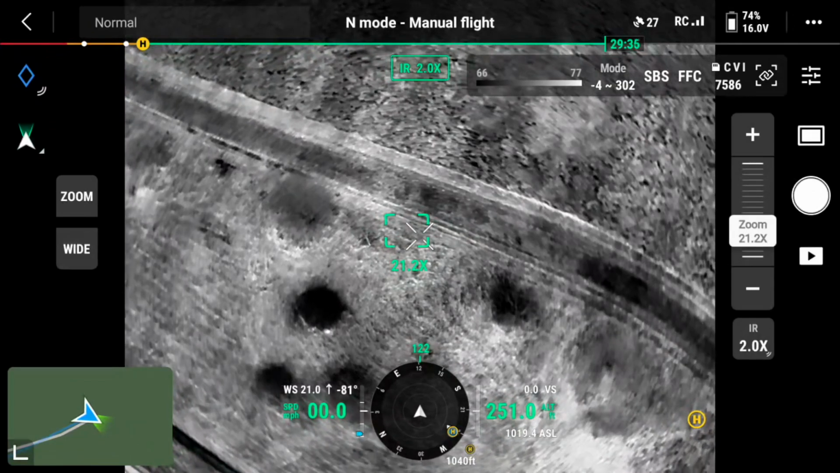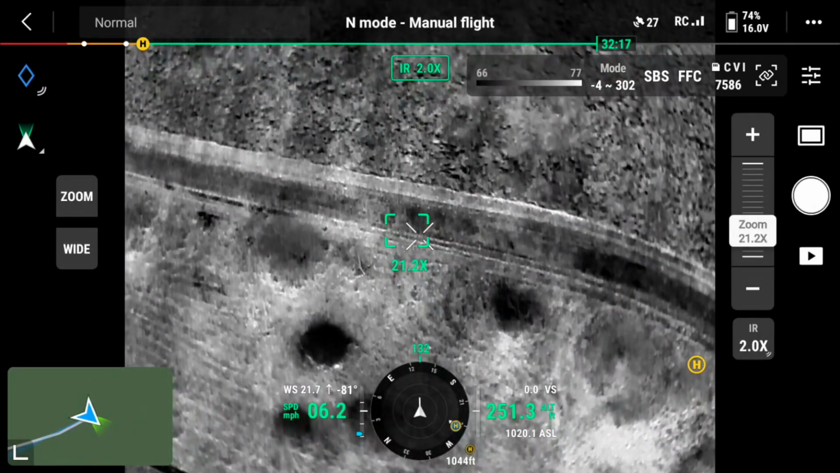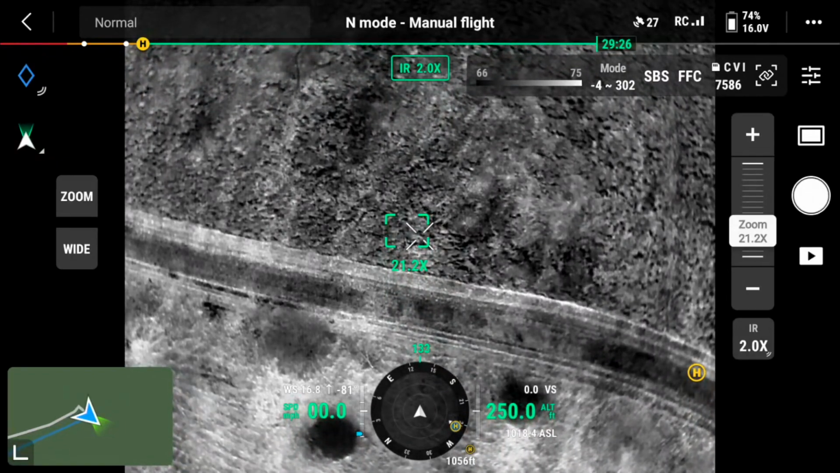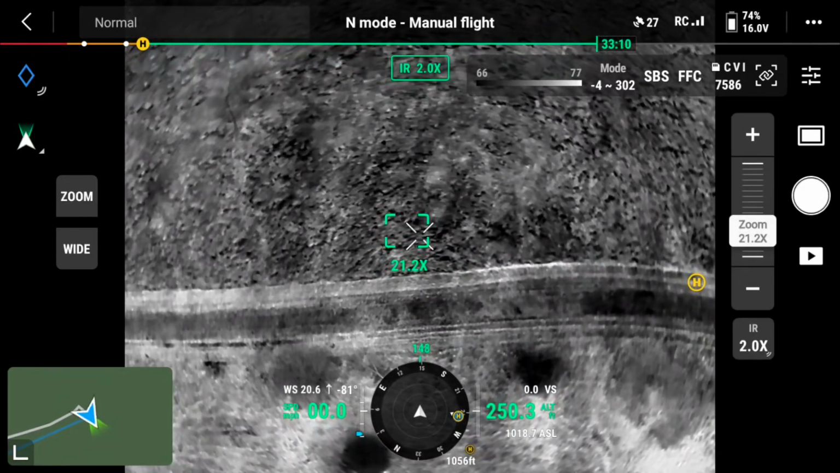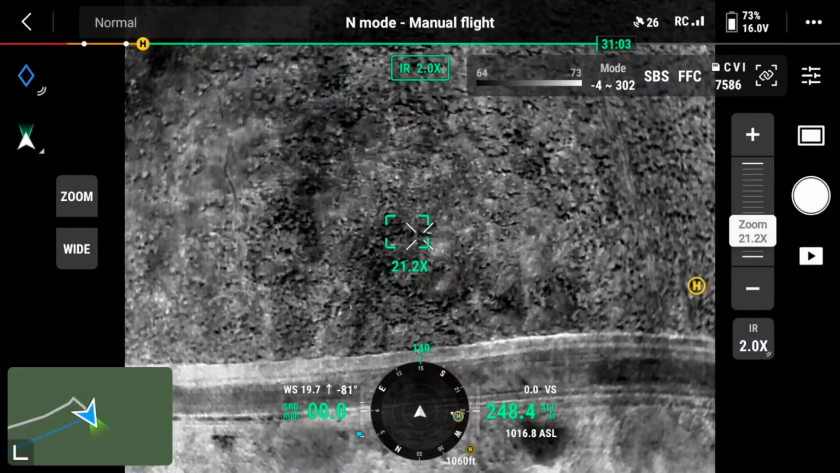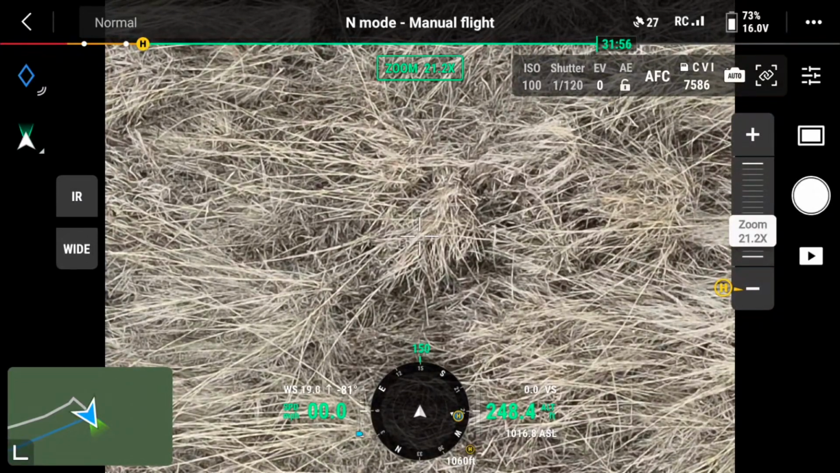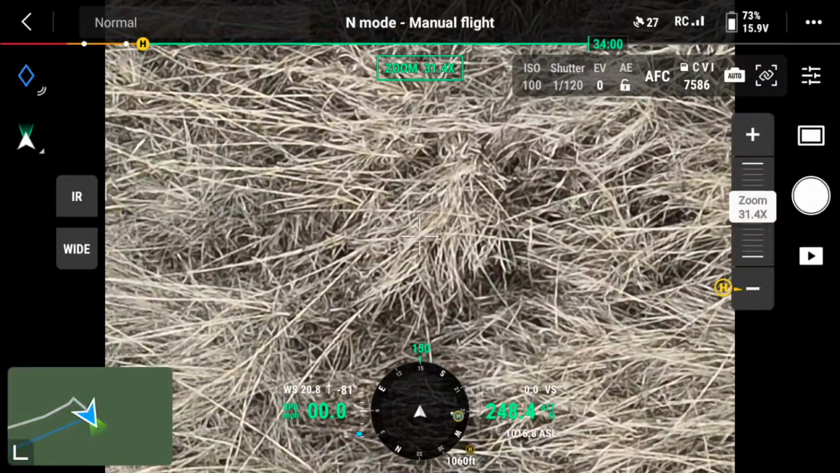So I did a spin, and you can see as I rotate, I can adjust my position and then head on a track. Just as a reminder, things that are white are warm, things that are dark are colder. You can see right now I'm running, and it's a little bit difficult to see, somewhere between 64 and 73 degrees as my current temperature range.